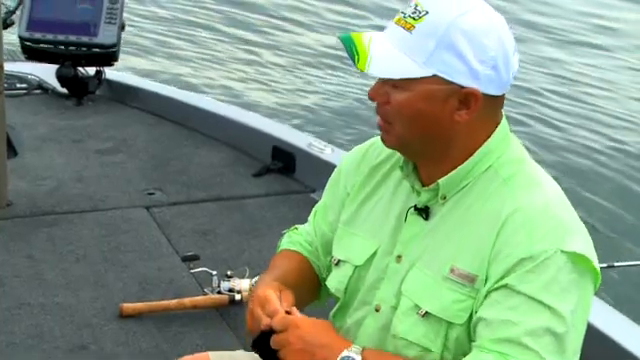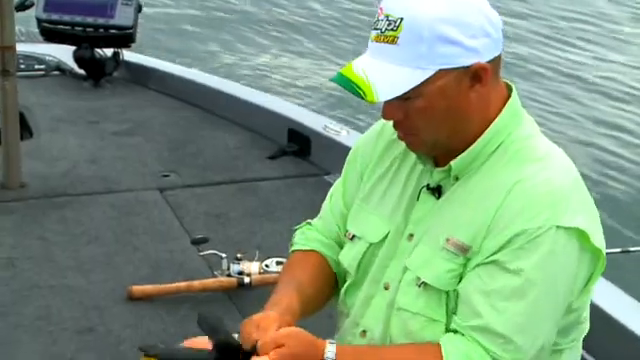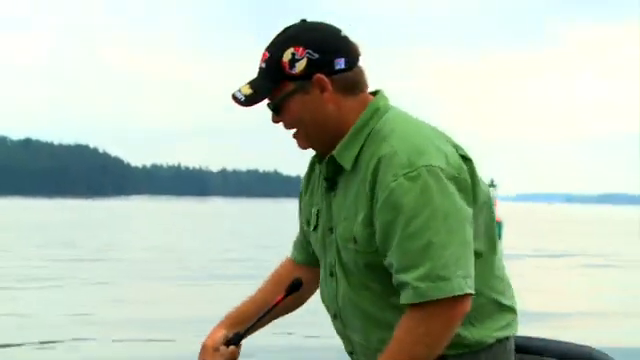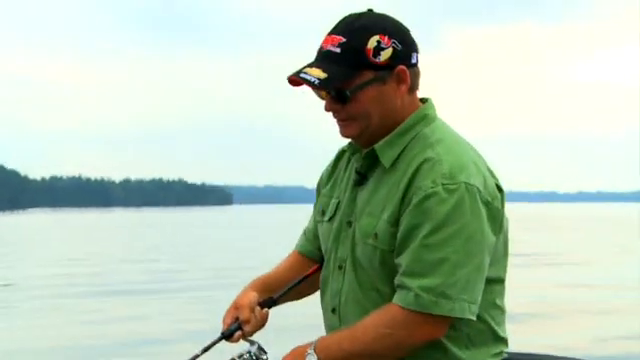There he comes. How's he look? He looks decent. What are your average size? I'd say 5 to 6 pounds would be an average. Though I get a lot bigger average than someone on a downrigger probably. Oh yeah.